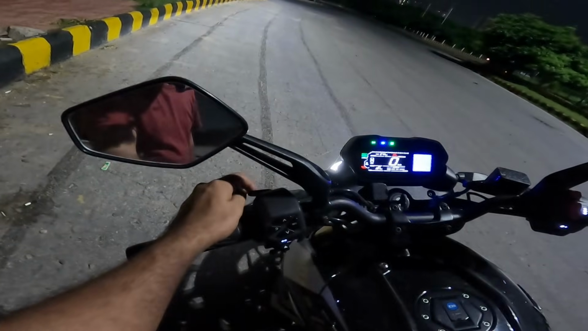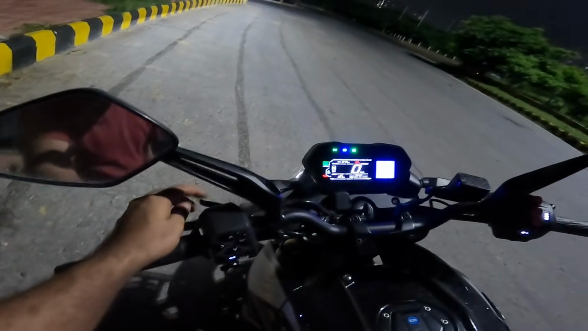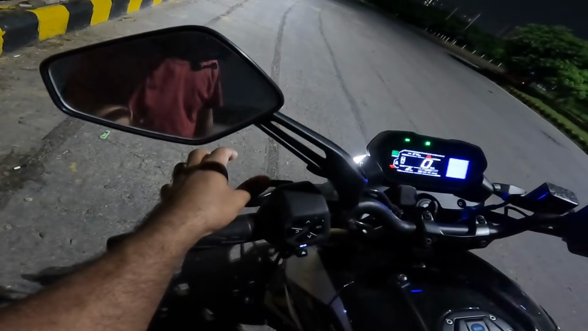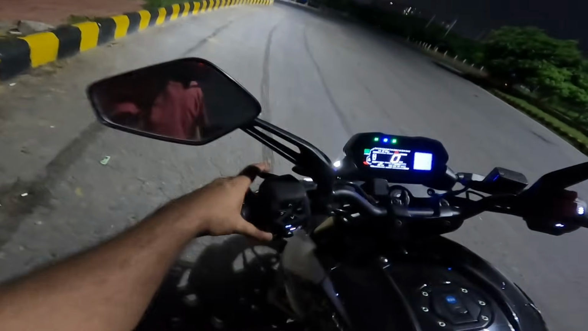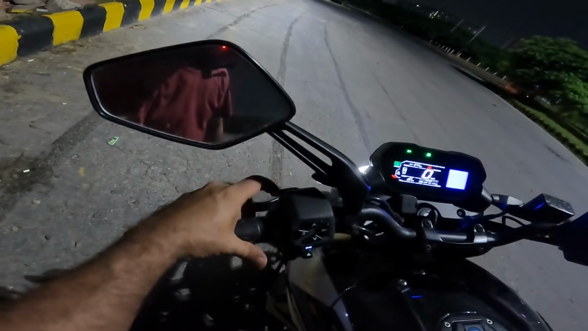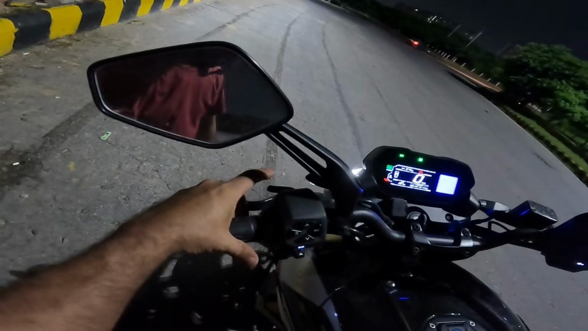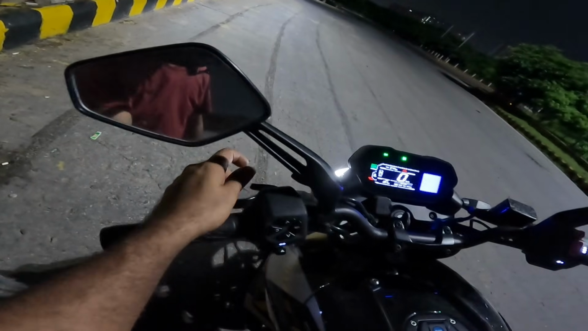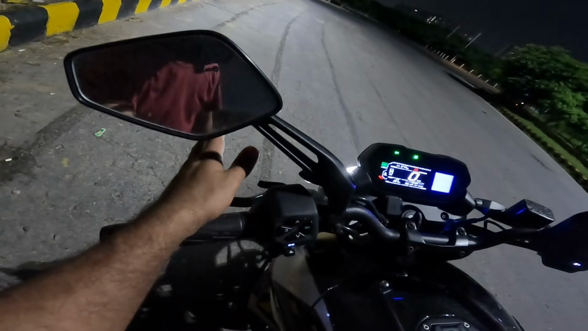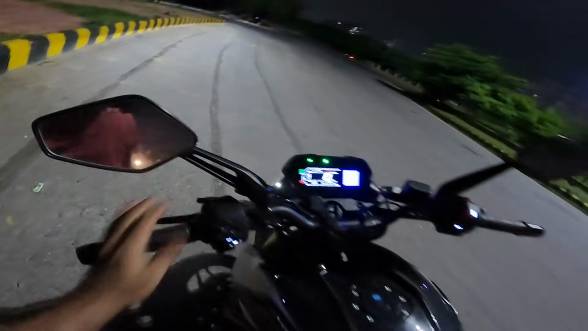Oh, by the way, many people ask me, how do we switch on the high beam permanently? Okay, so you do this, that's it. So the pass function is your usual. Okay, you press it like this. But if you want to switch on the high beam permanently, here.